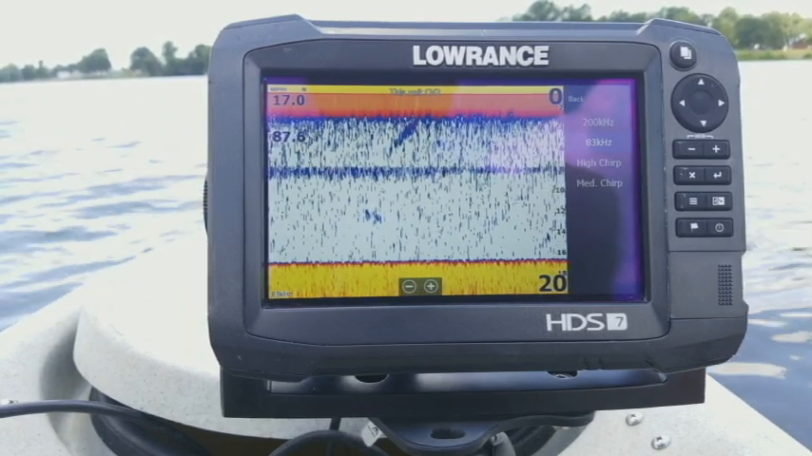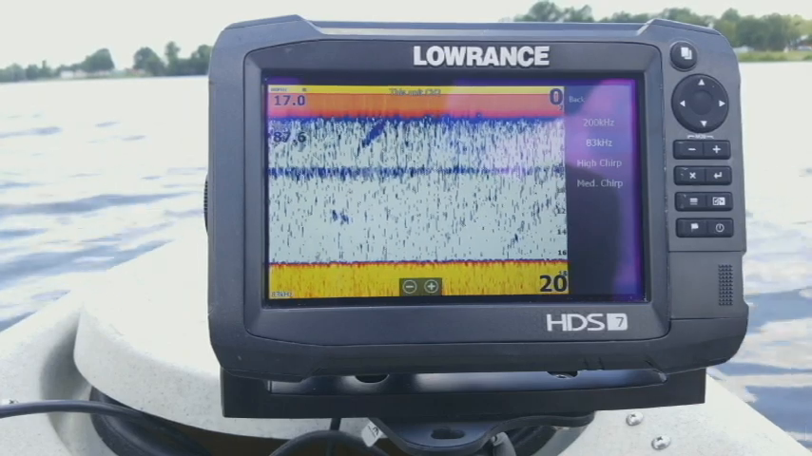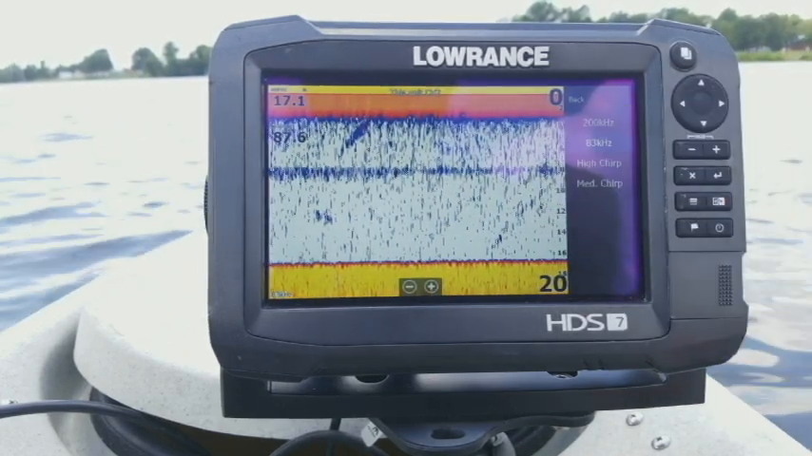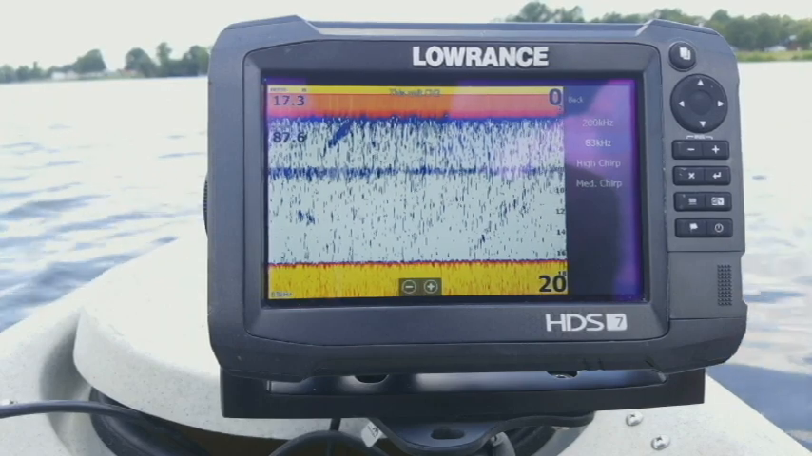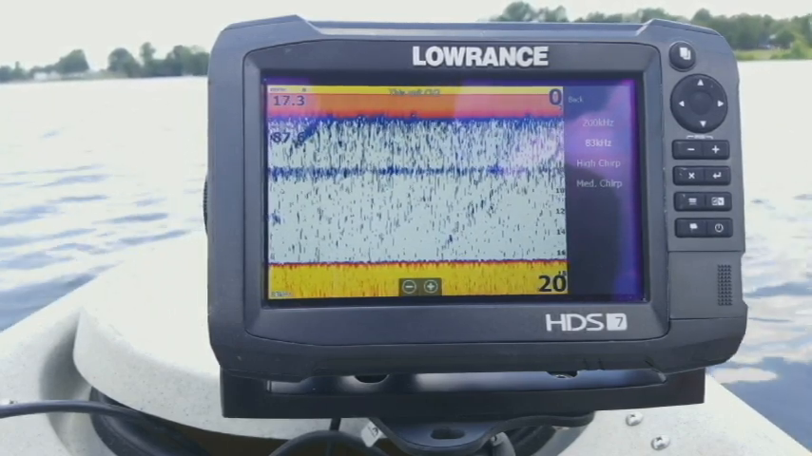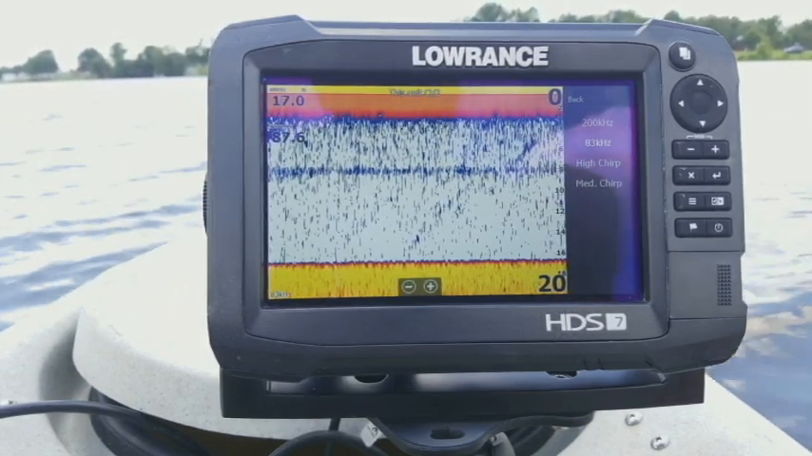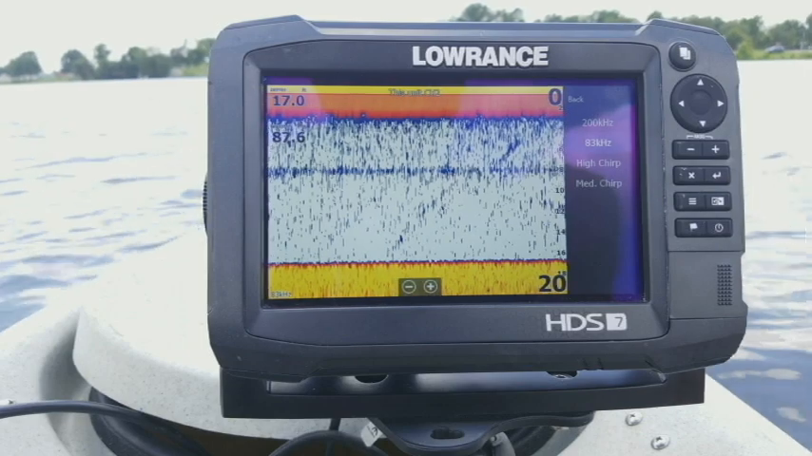But because that wider beam picks up so much more imaging and stuff down in the water, a lot of times it'll clutter up your screen like this. But having that wider beam can be beneficial down in really shallow water because you're not able to see a very large area with only a 20-degree beam. So having that 60-degree beam will allow you to pick up fish a little bit better.